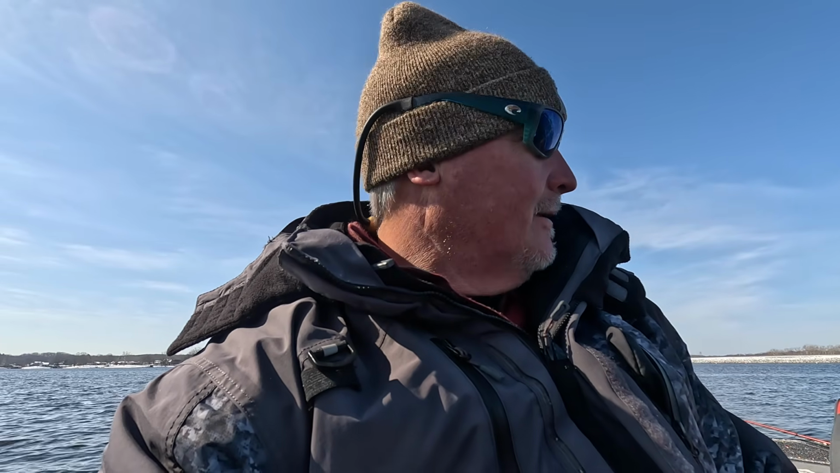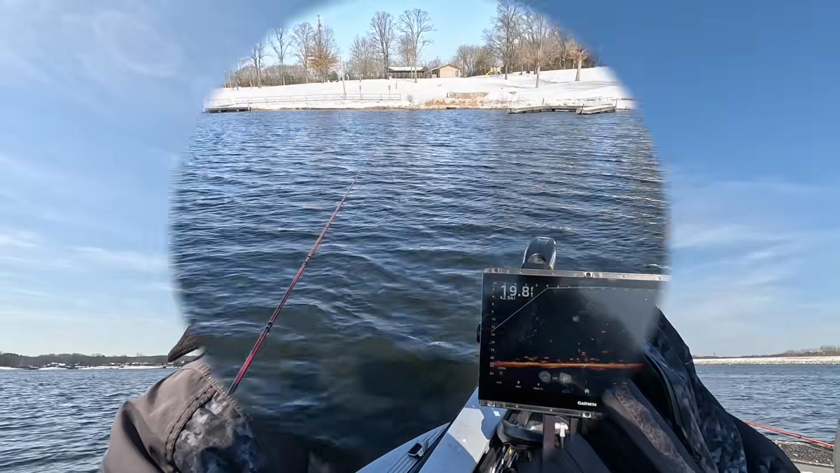Initially, I thought I was going to have to go back and do loop knot stuff for the rest of the show, but let's put some fish in the boat.